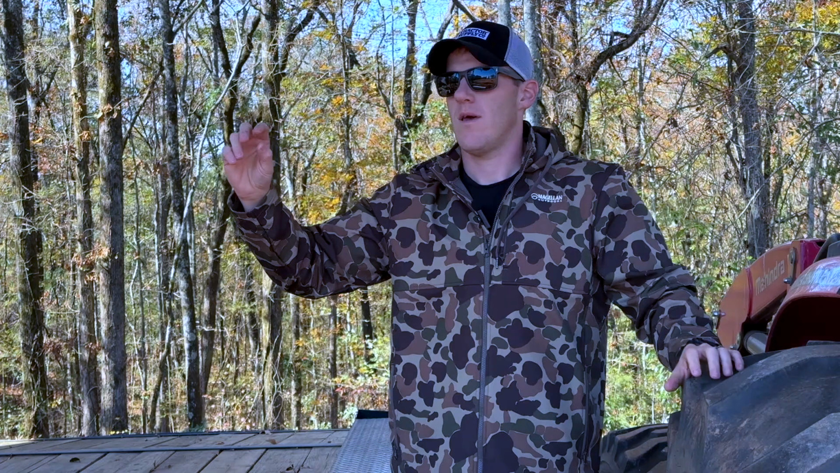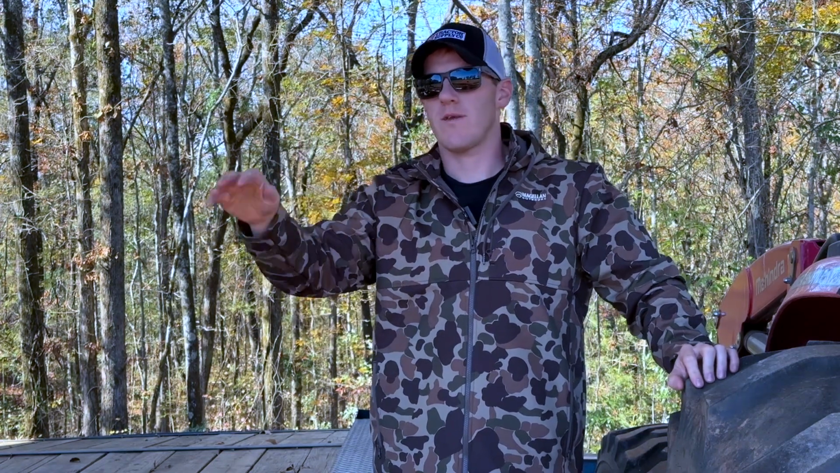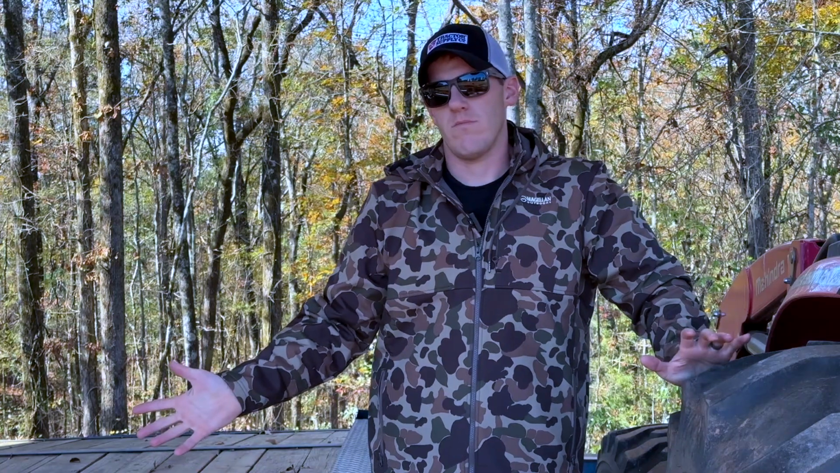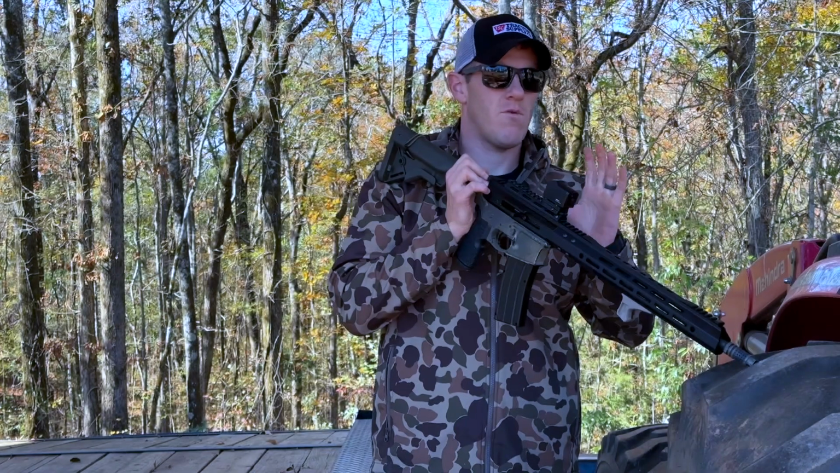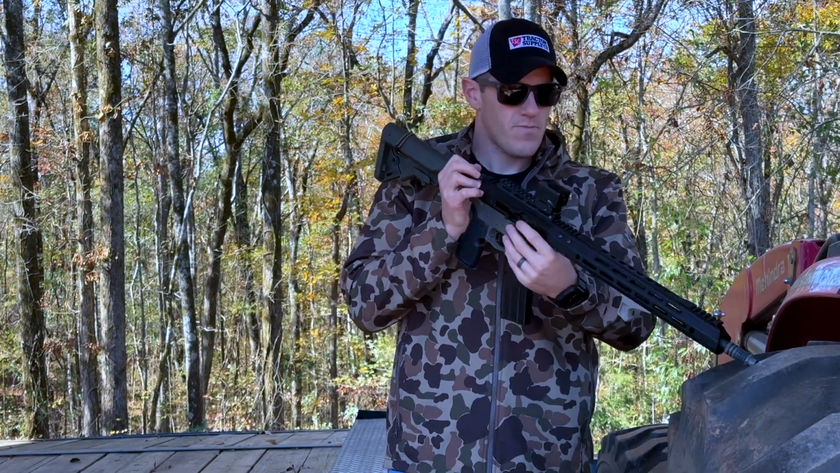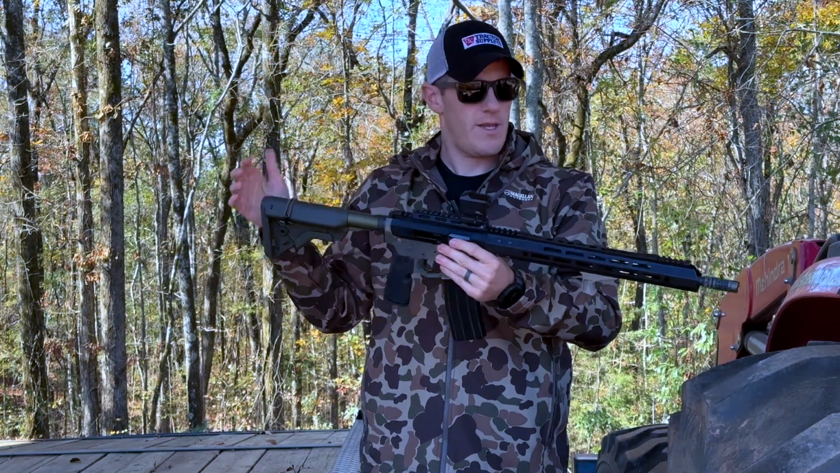So, for whatever it's worth, it is a pistol sight or a mini sight that doesn't have a zoom. So you can't expect it to be making 300-yard shots with that kind of sight. It's just not what it's intended for. All right, so this thing is a mini sight. It's intended for a pistol or a backup sight on a longer gun. I've got it mounted on this 22 right here. It's not permanent. It's just what I was using to test it.